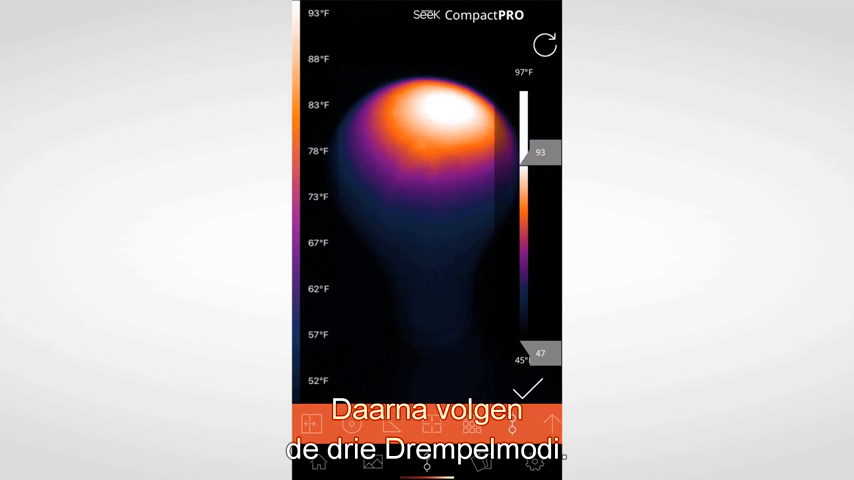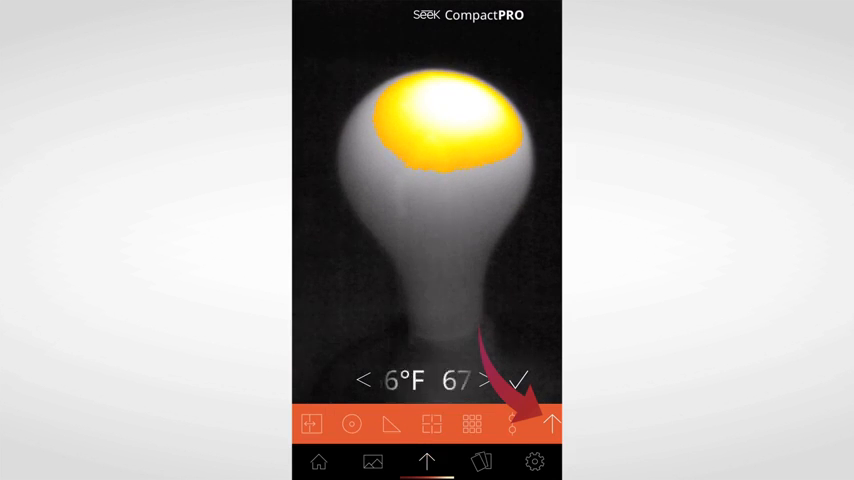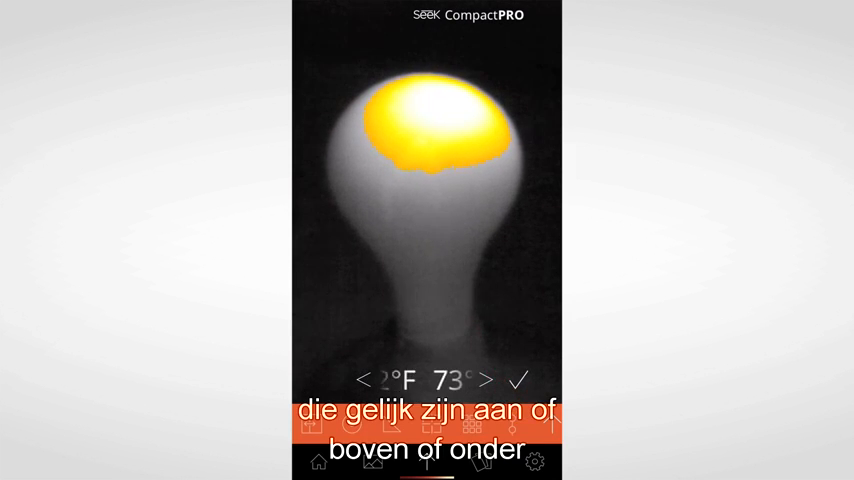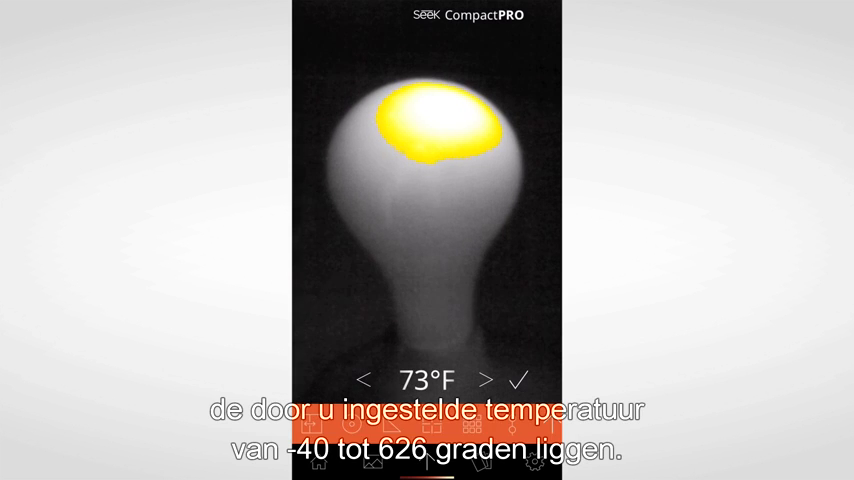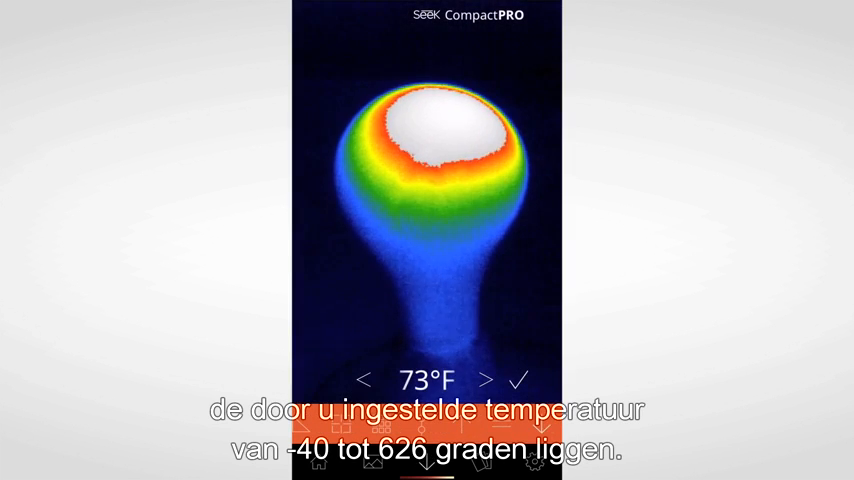Next up are the three threshold modes. They allow you to colorize temperatures of a scene that are either equal to, above, or below the temperature that you set, from -40 degrees to 626 degrees.